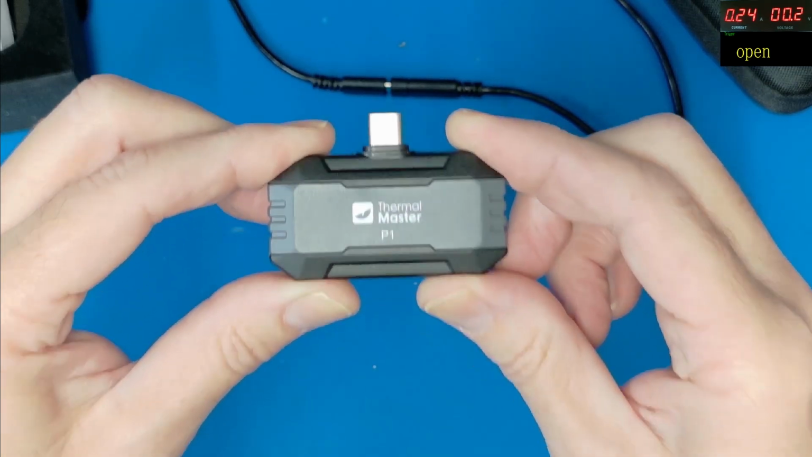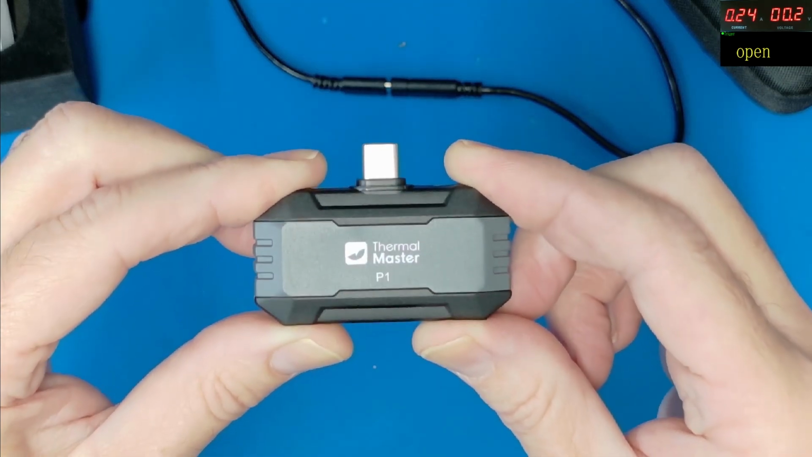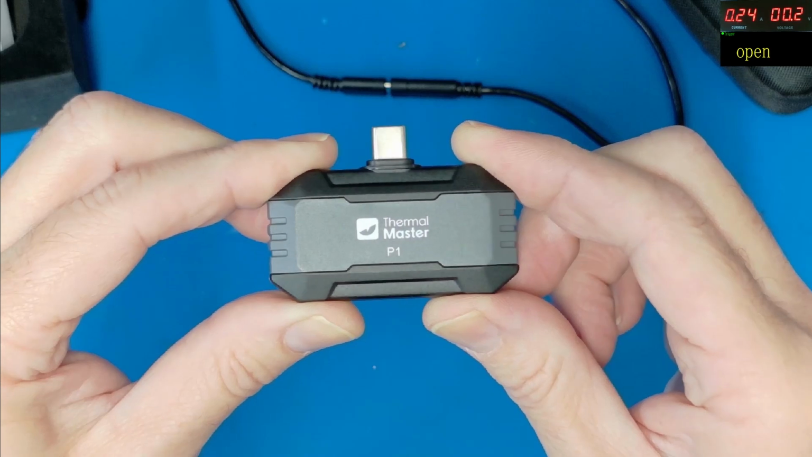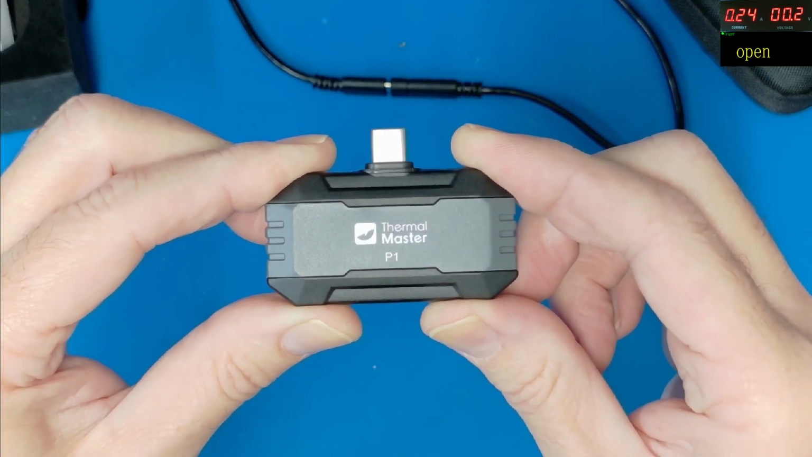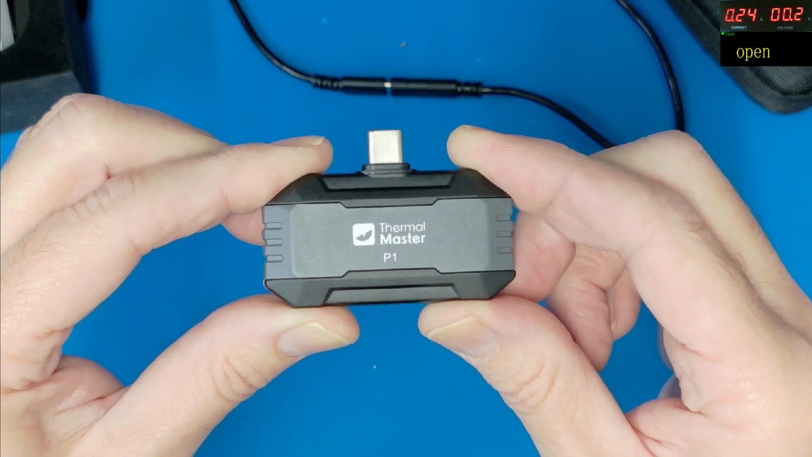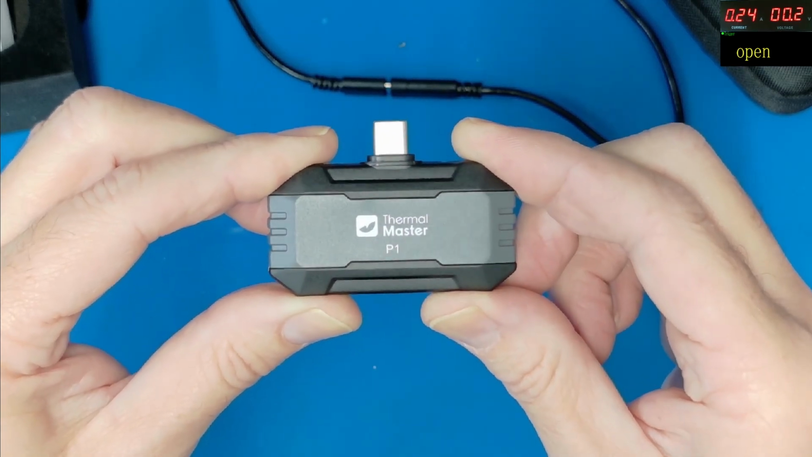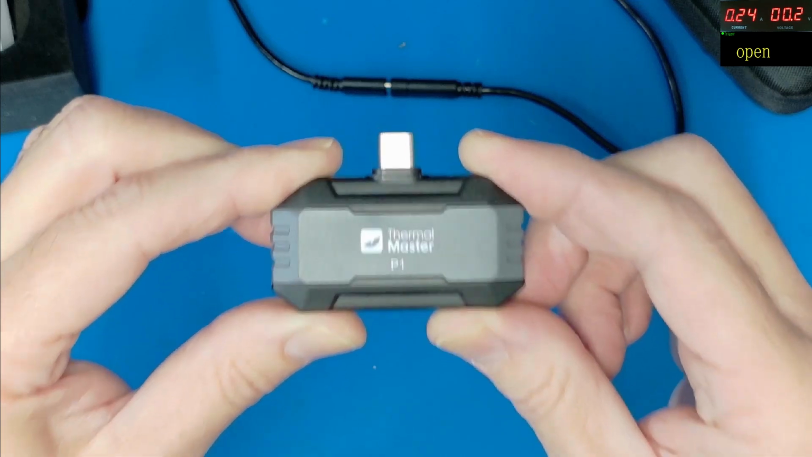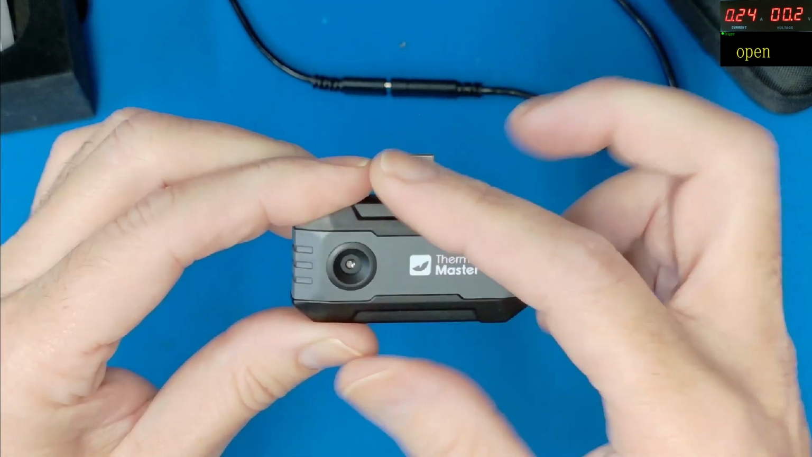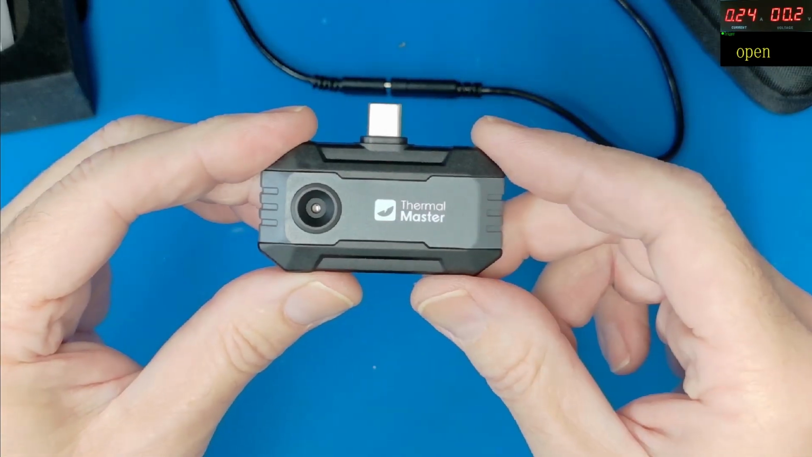because you're getting into whether this is electronics or something that needs heat detection like plumbing, or you just simply want one of these for the house to see if your radiator's getting hot, or your central heating system, or your HVAC systems and things like that have got hot spots or cold spots, or you're working as a car mechanic and things like that. So you can use it for multiple purposes, and this will simply click into your phone, Android and iOS, with the USB-C and do that.